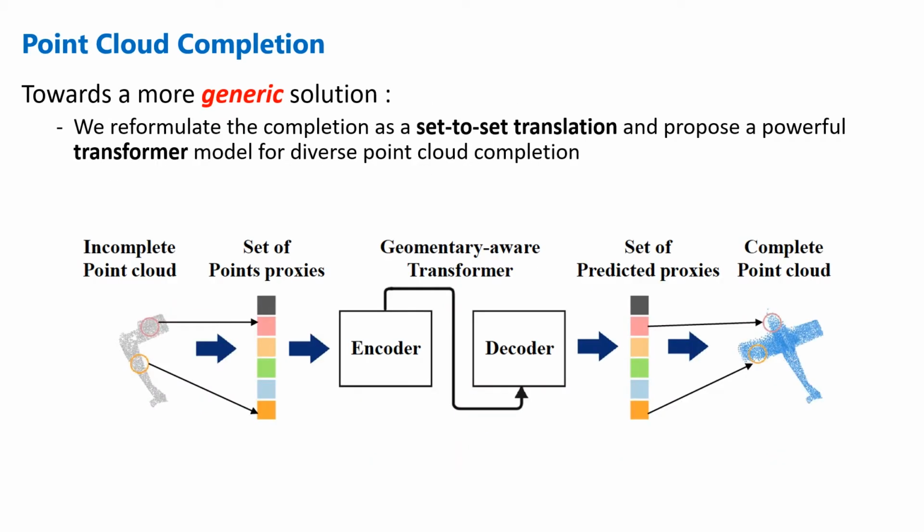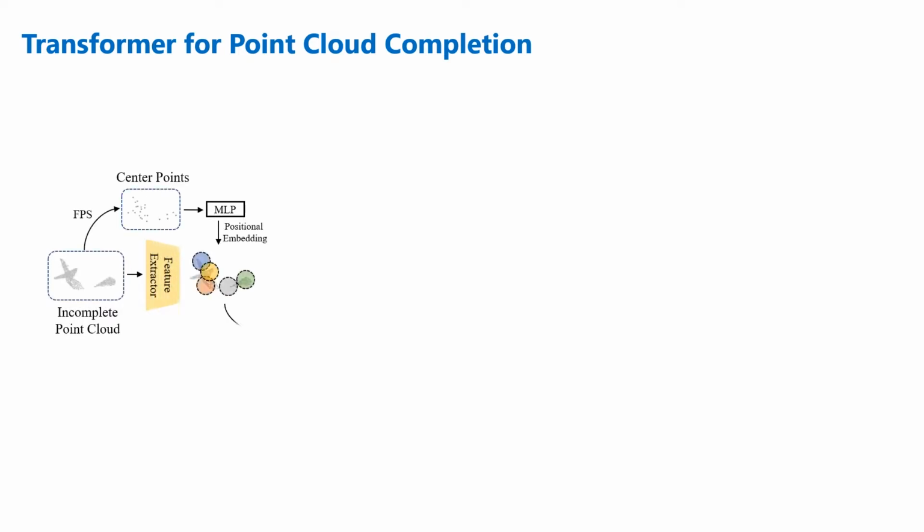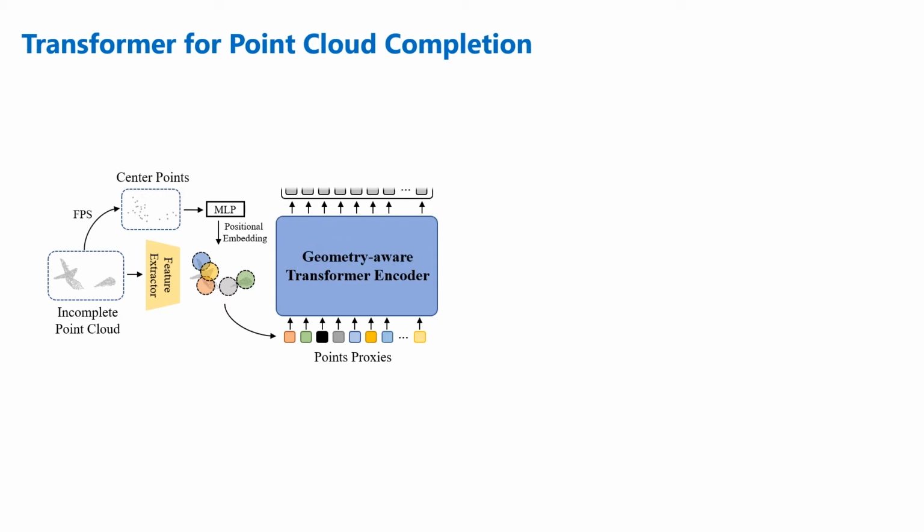We propose a new transformer-based model to tackle the point cloud completion problem, where we reformulate the completion as a set-to-set translation problem. Our model, named PoinTr, is characterized by 5 key components: an encoder-decoder architecture to convert point cloud completion to a